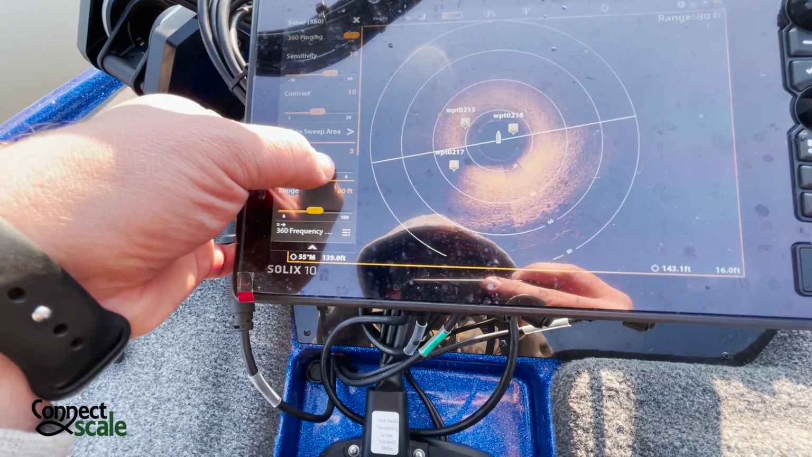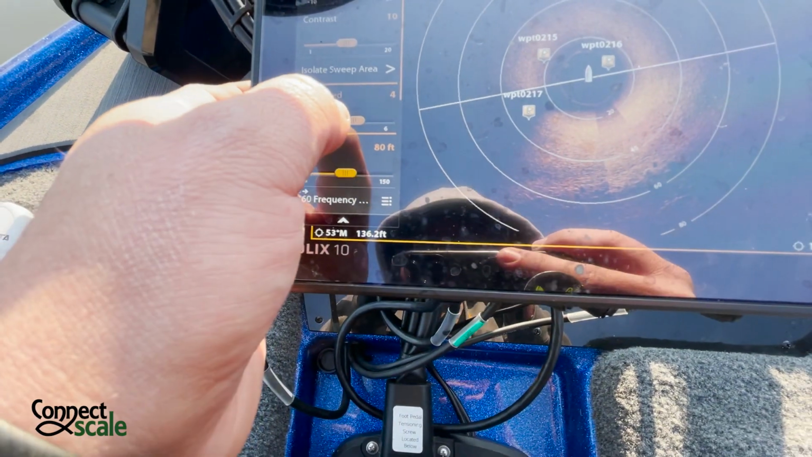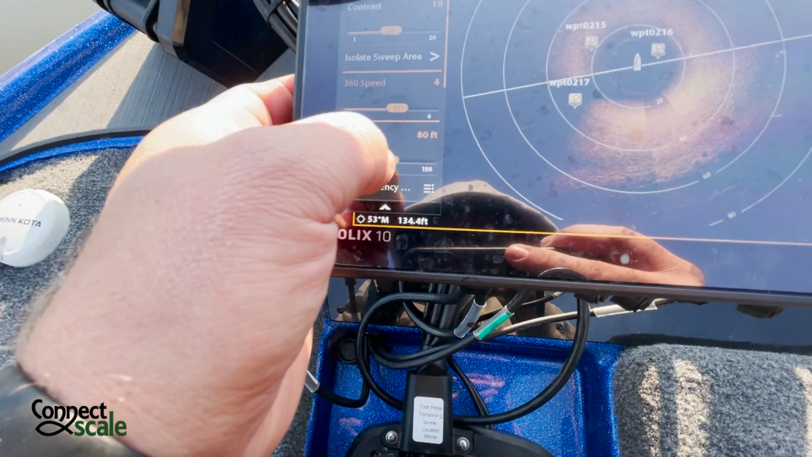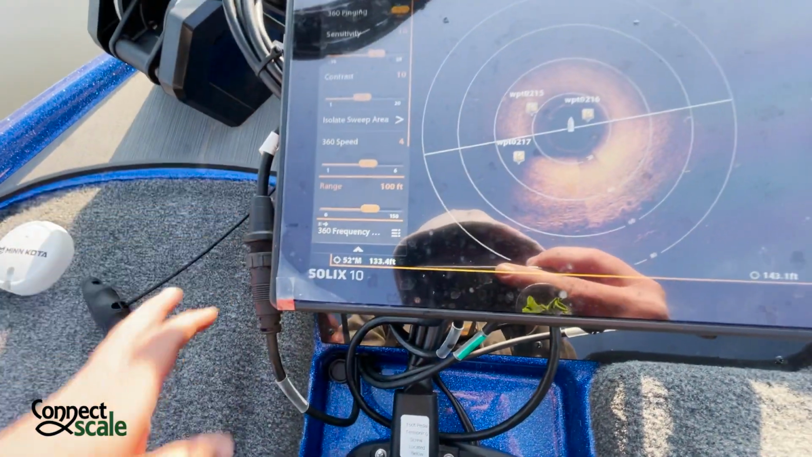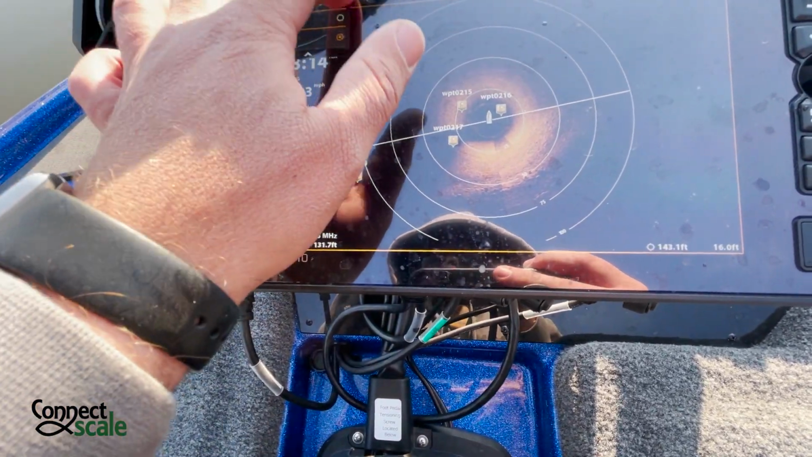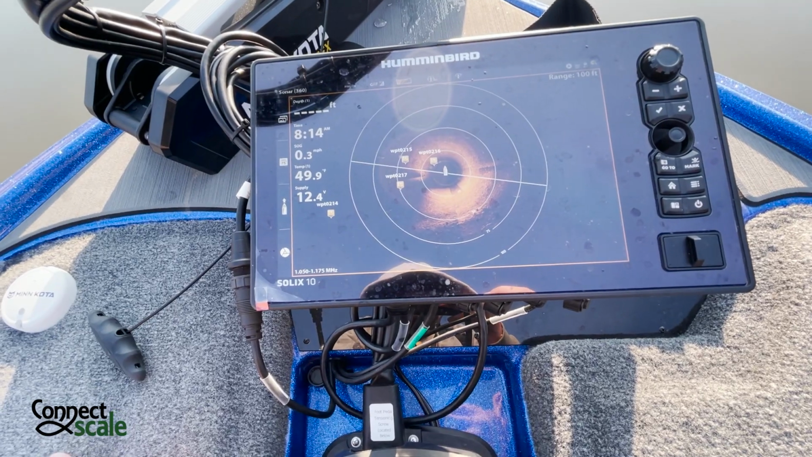360. All right, so the 360 speed, you can actually speed it up or slow it down. So I'm actually gonna speed mine up just a little bit. All right, here's the range. You can go all the way up to 150 feet. I'm gonna put mine up to 100. Oops, no, that was the wrong button. I wasn't paying attention. Leave that at 4. We're gonna bump this up to 100 feet. Okay, the frequency, we are on mega frequency. All right, so I think I've got everything set up the way I want it to now. Exit out and let it start going.